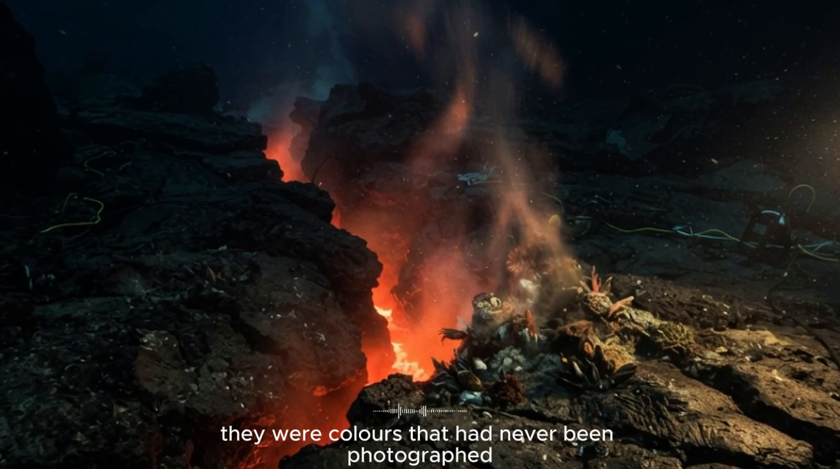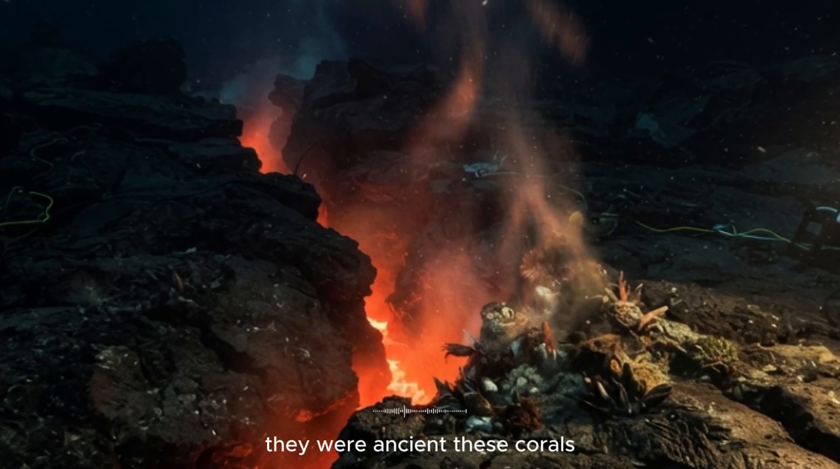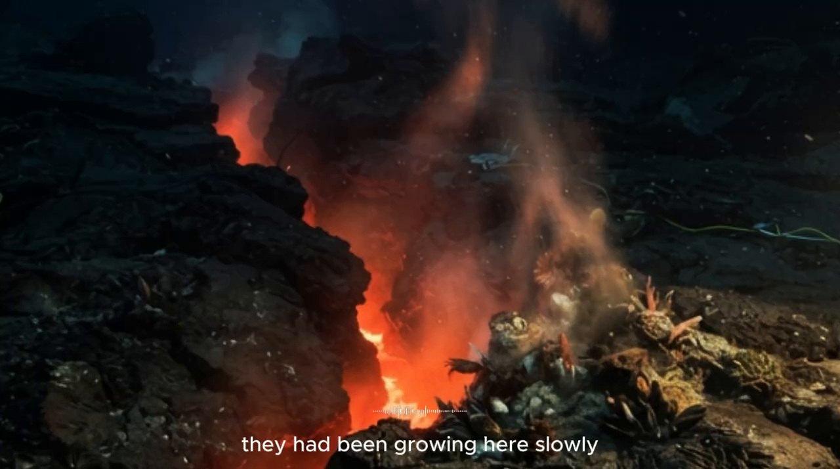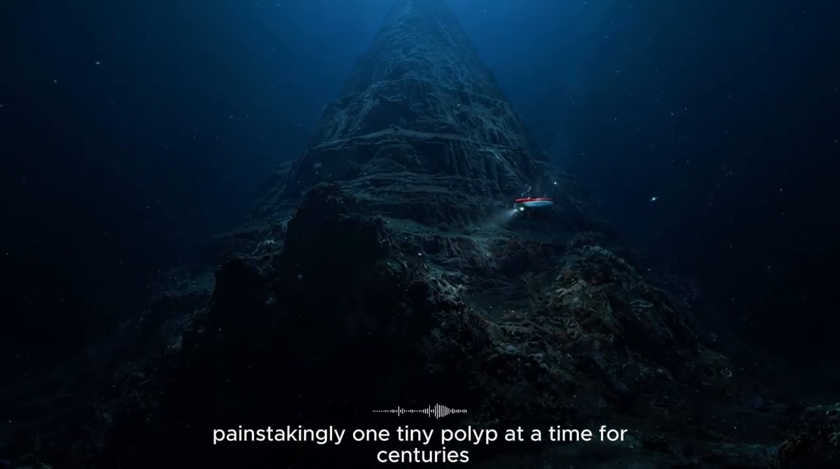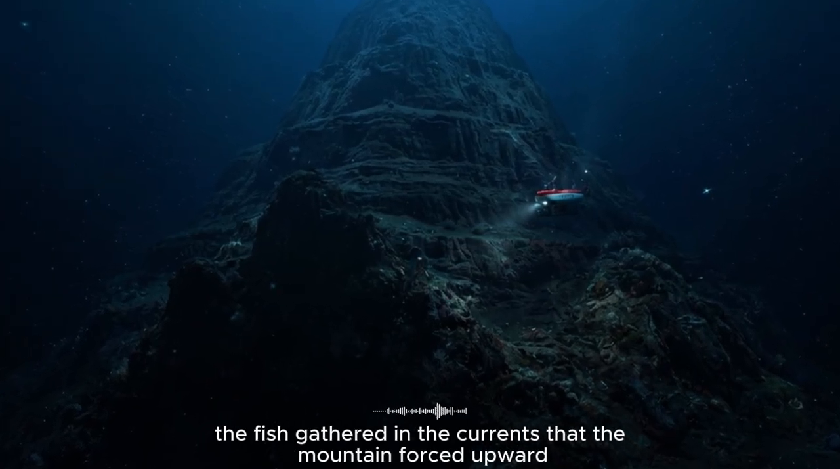They were colors that had never been photographed, a palette of deep purples, fiery oranges, and ghostly pinks that defied description. They were ancient, these corals, some of them, the biologists guessed, older than the printing press. They had been growing here, slowly, painstakingly, one tiny polyp at a time, for centuries, millennia, while civilizations rose and fell on the surface above them. The fish gathered in the currents that the mountain forced upward.